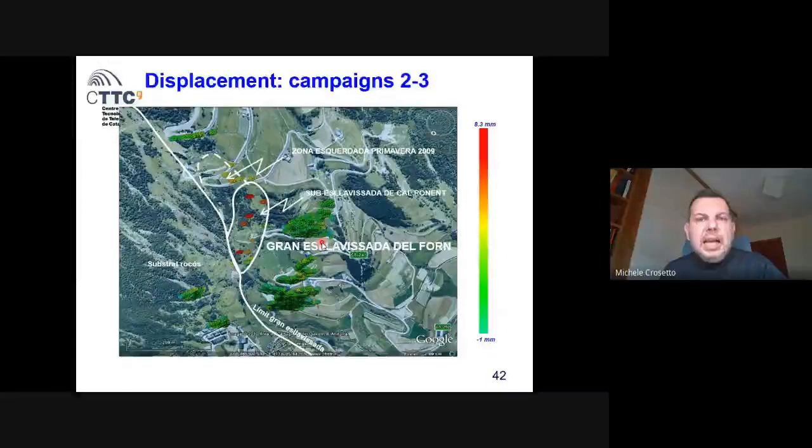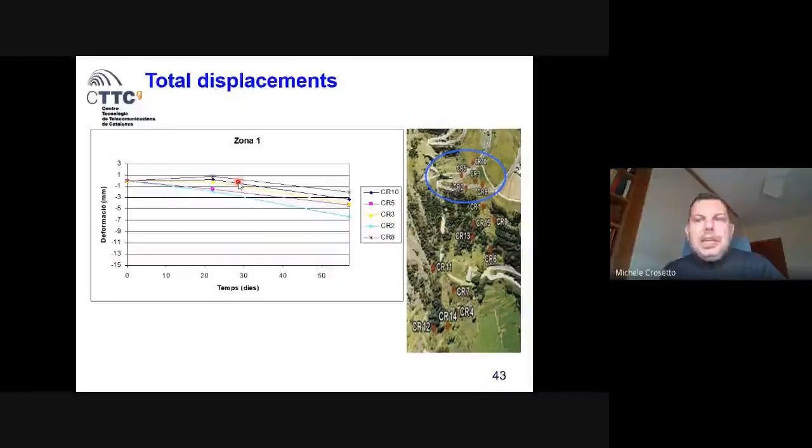This is already an interpretation of the data, with the big landslide of Forn, and this is a kind of sub-landslide that we were measuring, and then an area with cracks on the top. The displacement can also be seen as a time series. Of course, with 3 campaigns, we have just 3 points in the time series.